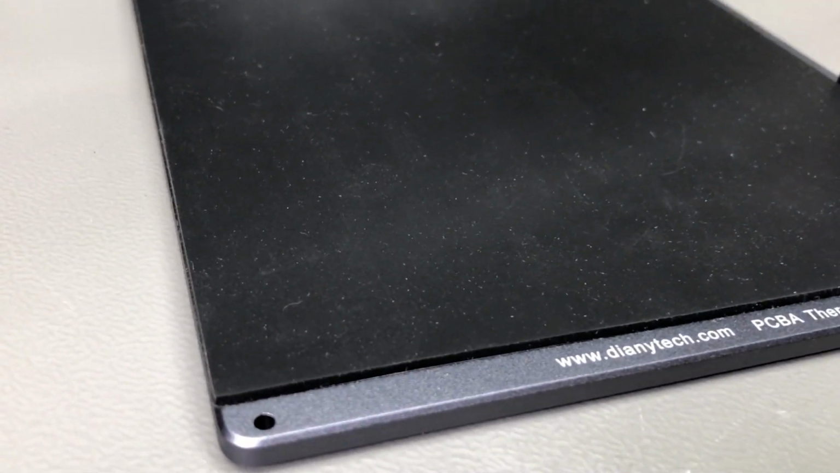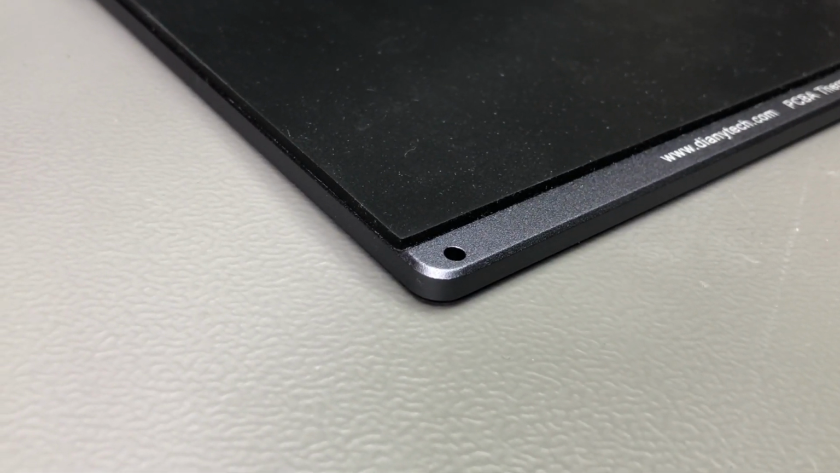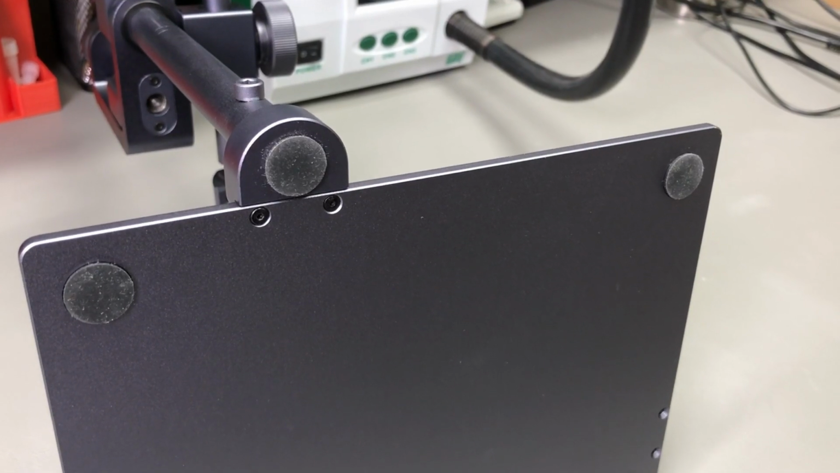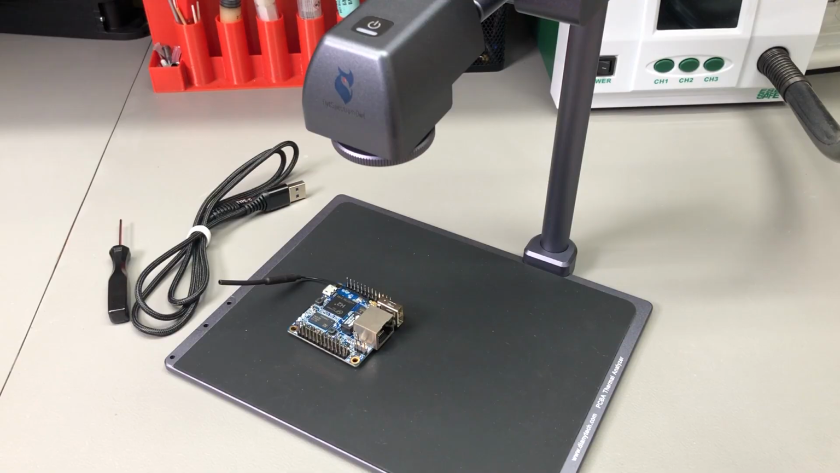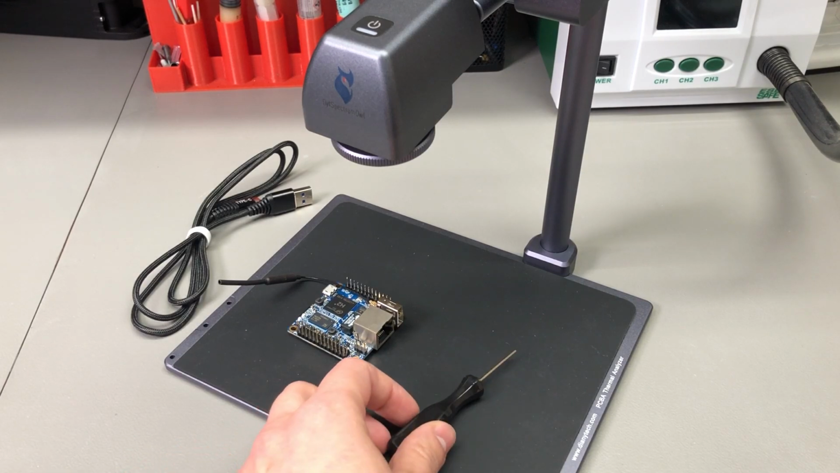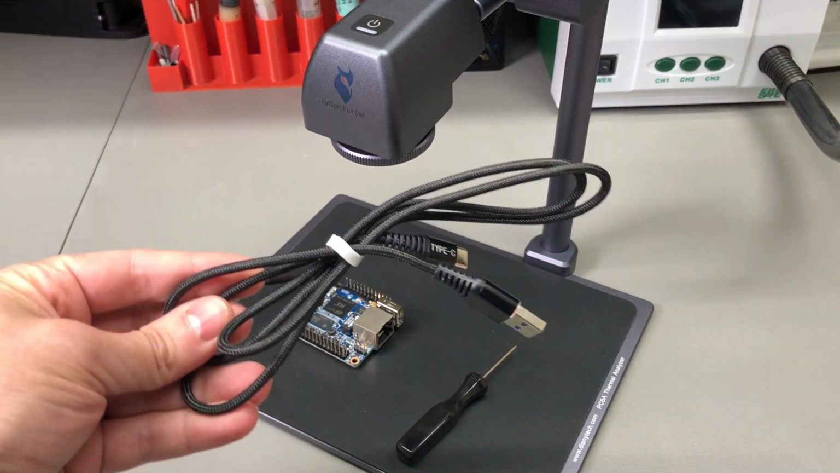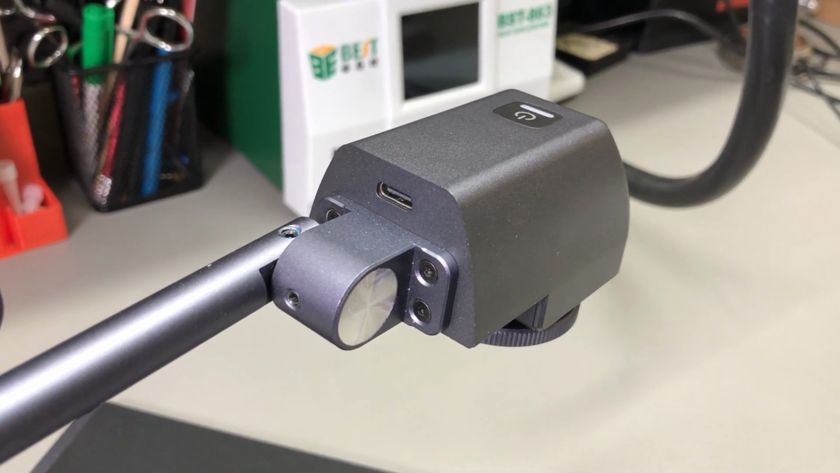A really nice attention to detail, like for example, the work surface has an insulating rubber coating which would prevent shorting something on a PCB that you're testing. And on the bottom side of this plate, they have nice rubber bumpers to prevent it from sliding around. Inside the box, they also include a small screwdriver that you use for attaching the vertical stand to the base. They give you a couple of spare screws and a USB Type-C to USB Type-A data cable. The camera has a USB Type-C interface.